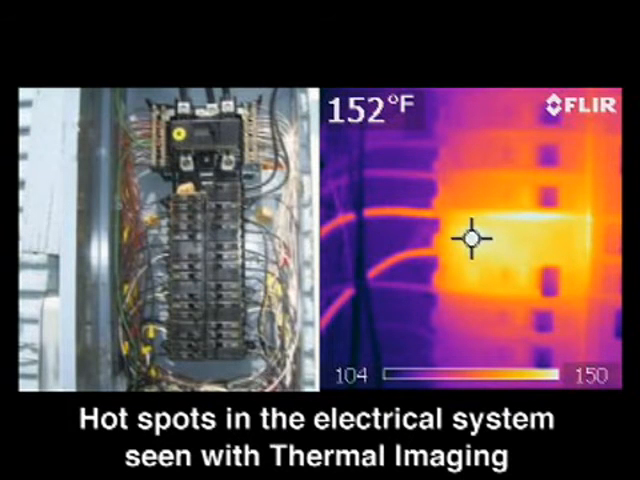Do they have the proper training with the thermal imaging camera? And do they have the proper training in the electrical background so that when they make recommendations, they're truly talking from a voice of experience and not calling out defects they may not understand themselves.